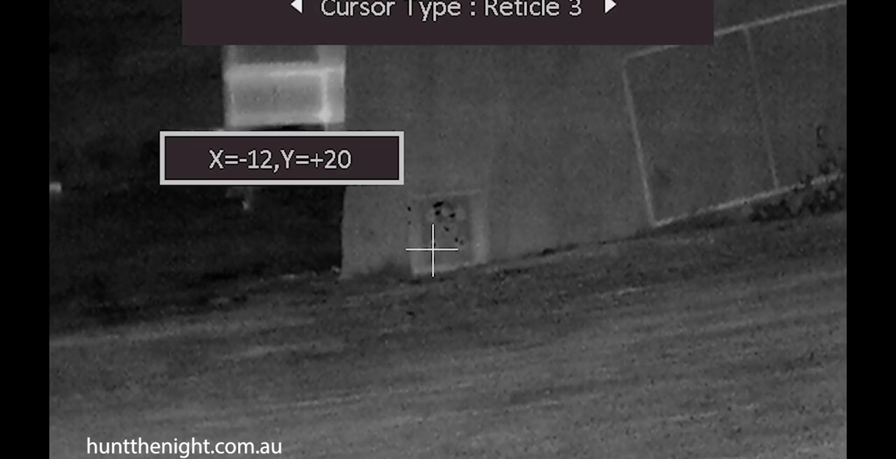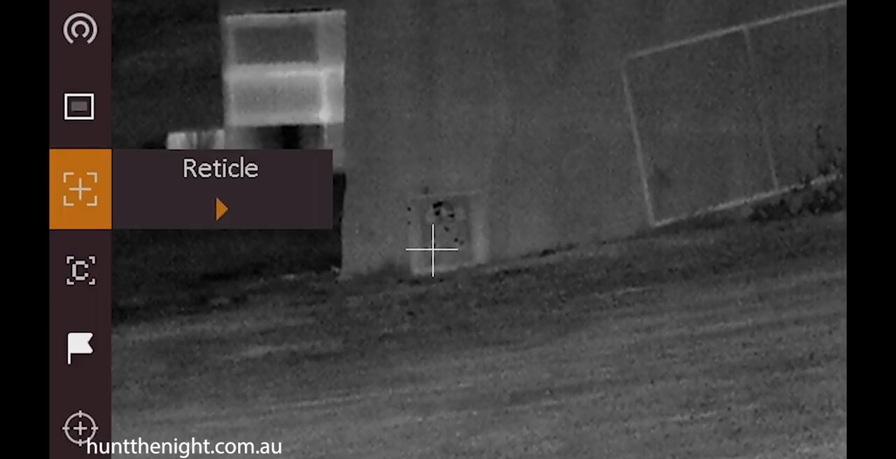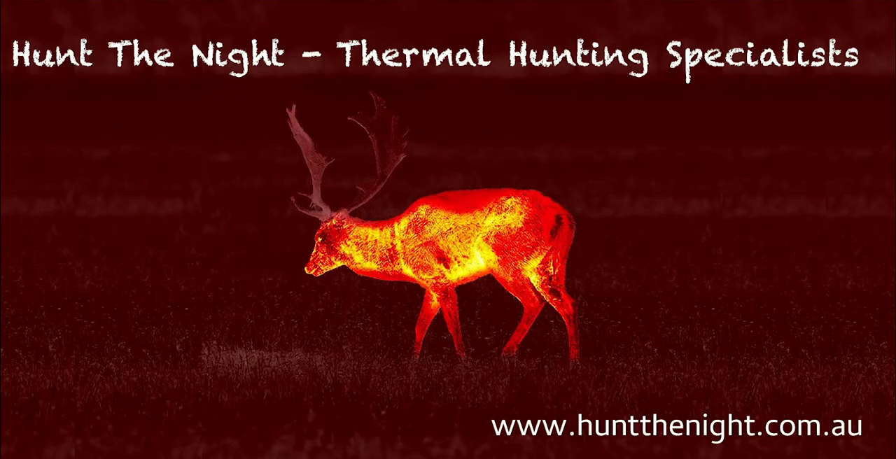Now, you have to refine it, but that's a much, much quicker way of getting a one-shot zero on the HIKMICRO Thunder system. Hope that was useful, guys, and I'll talk to you again.